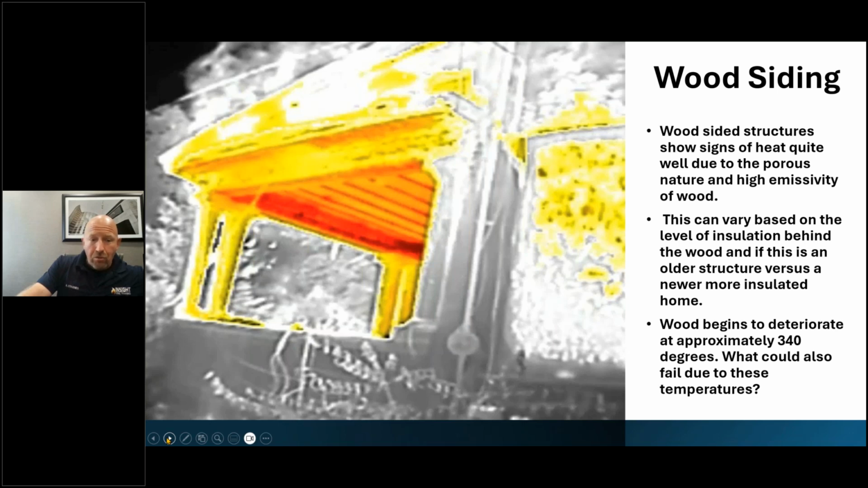It's doing some major damage to the wood's ability to hold on to things such as nails and components, especially an older home that's been there a while, depending on the thickness of the wood, the density of the wood, the moisture, and things of that nature.